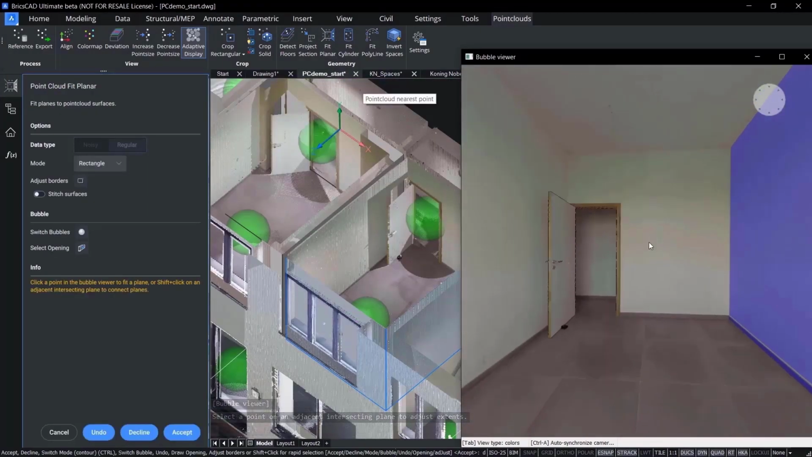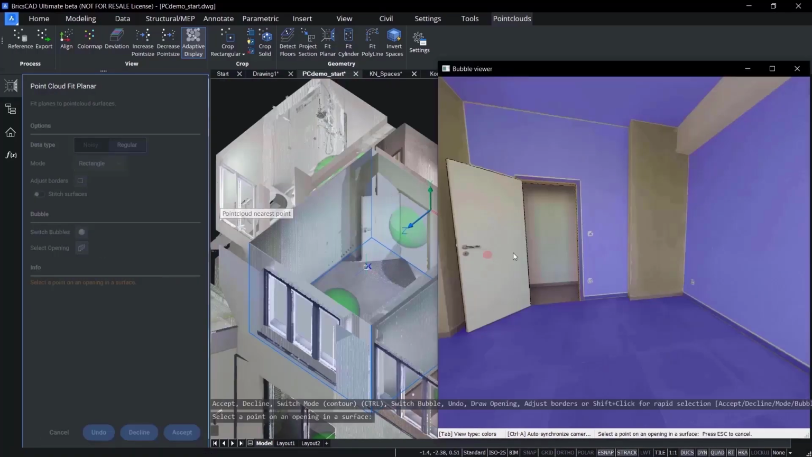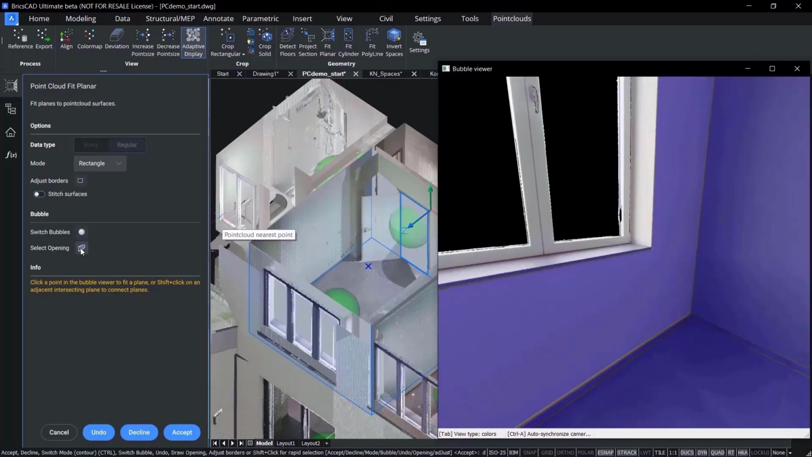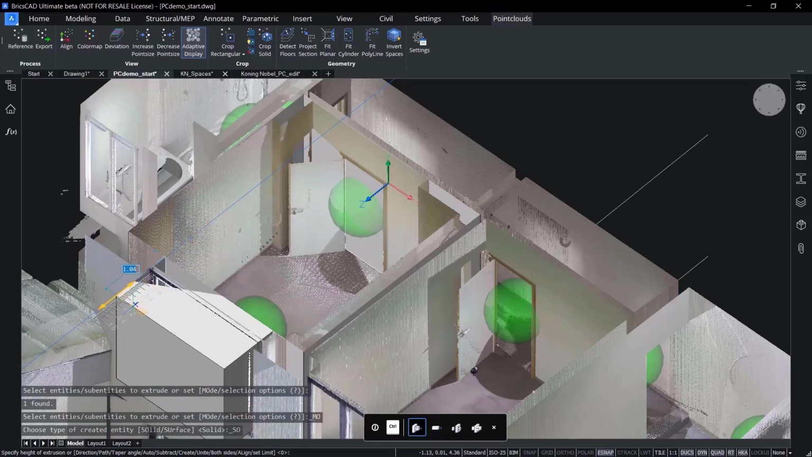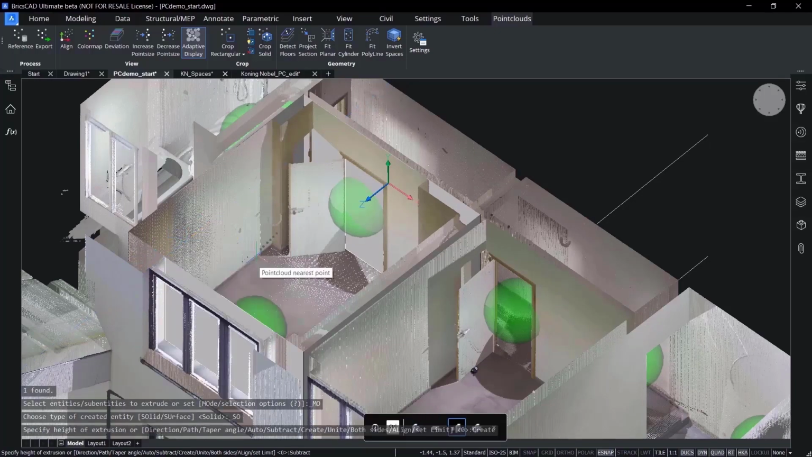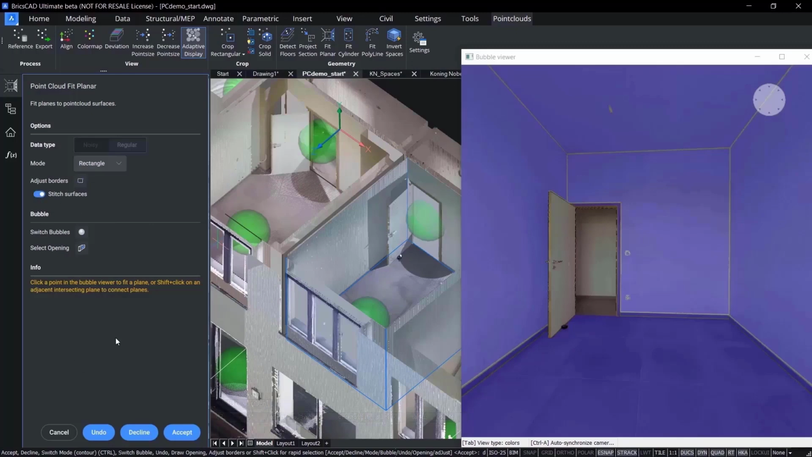You can also use these tools in the bubble view, clicking to create walls, floors, and ceilings. The Select Opening option will create a polyline around openings like doors or windows, so you can extrude these to create holes in your surfaces. When you're done, click Accept, and you'll have your 3D surfaces with holes to represent openings.